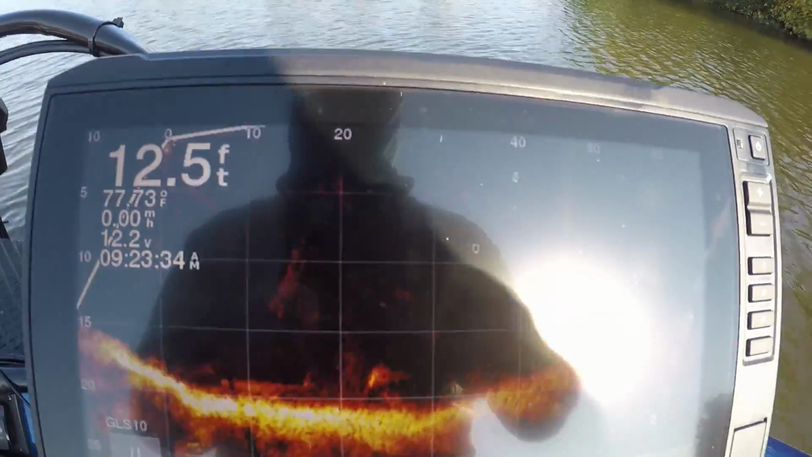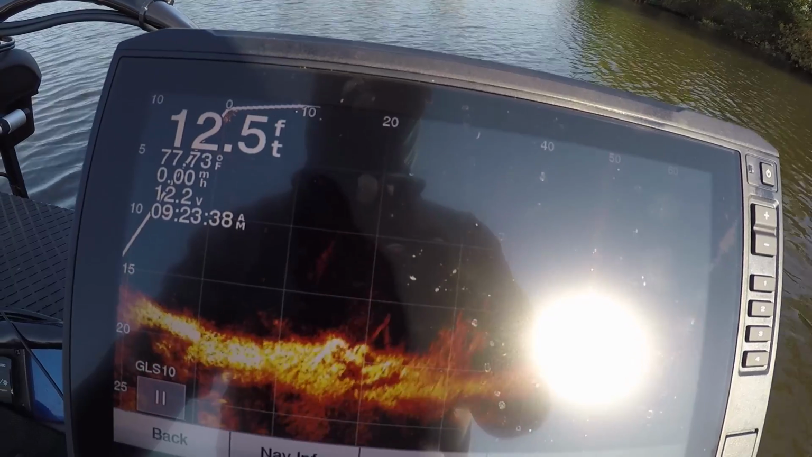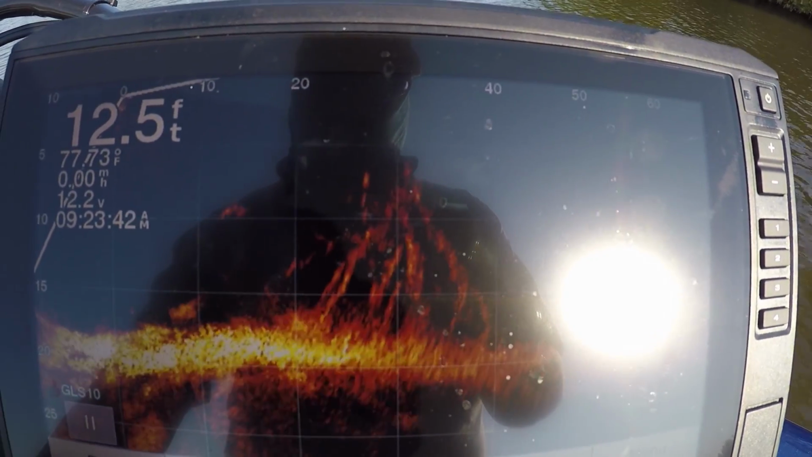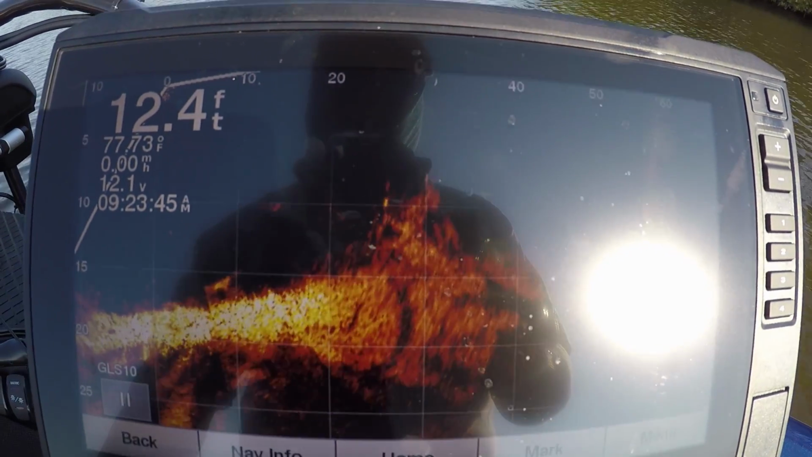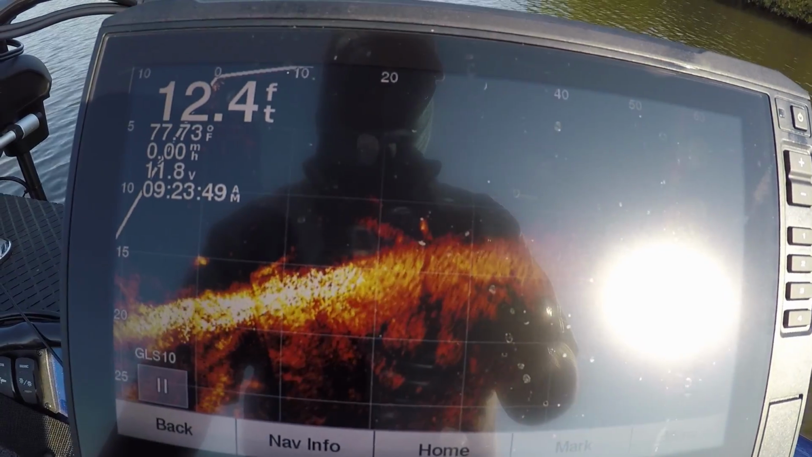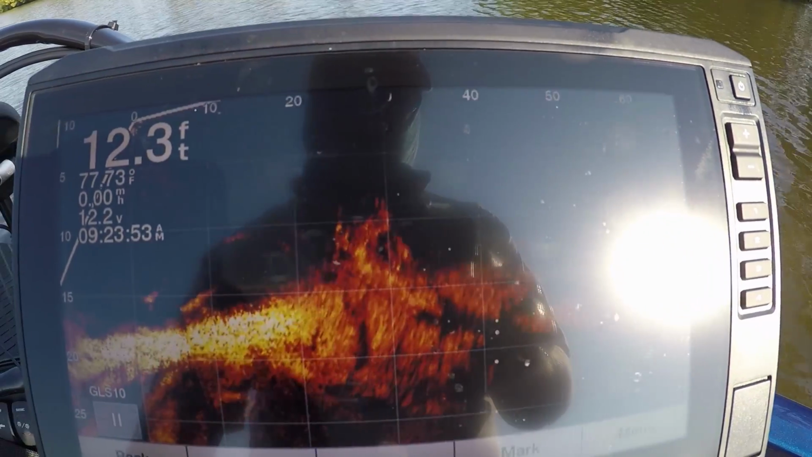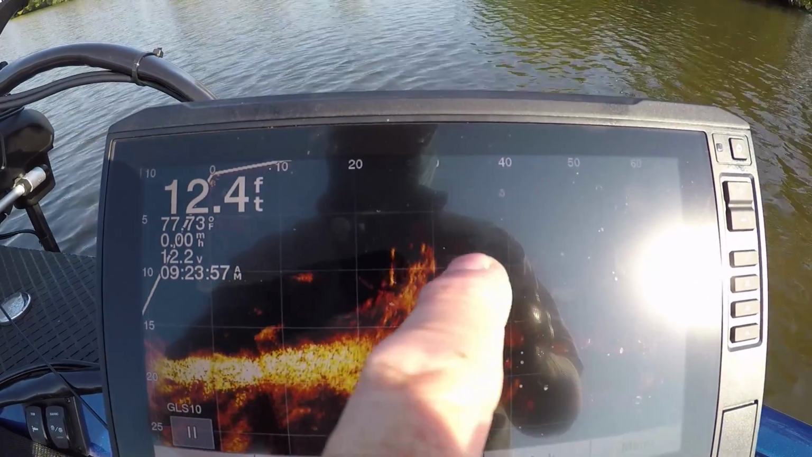These are fish. Now I got my spot lock on. Let me cut it off so I can... I'm turning my transducer, and that's what I'm catching them off of. See, it's a big stump. I'm not lined up with it good right now, guys. When you get in the right position, you can see it better. But you can see the fish are hanging all off of it.